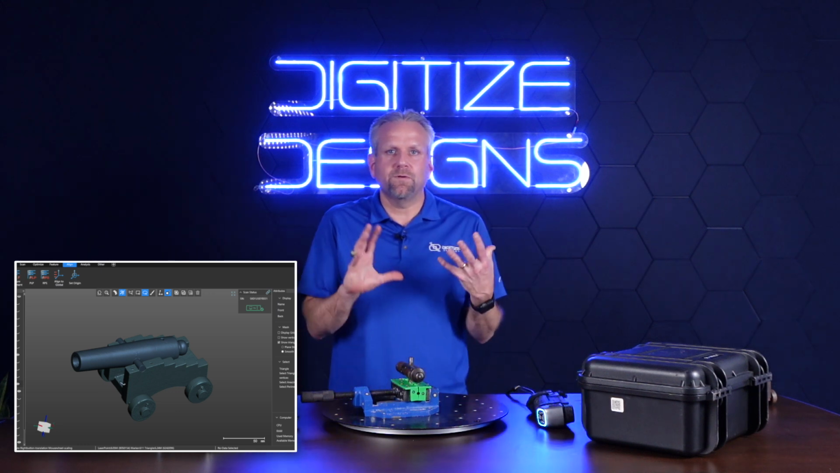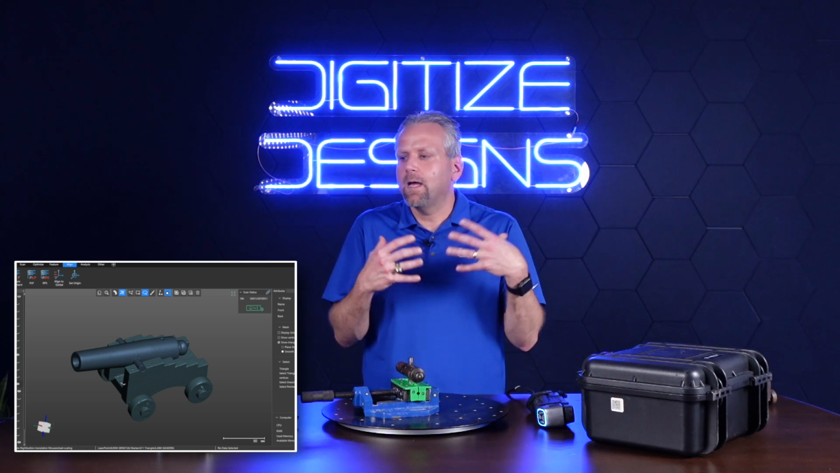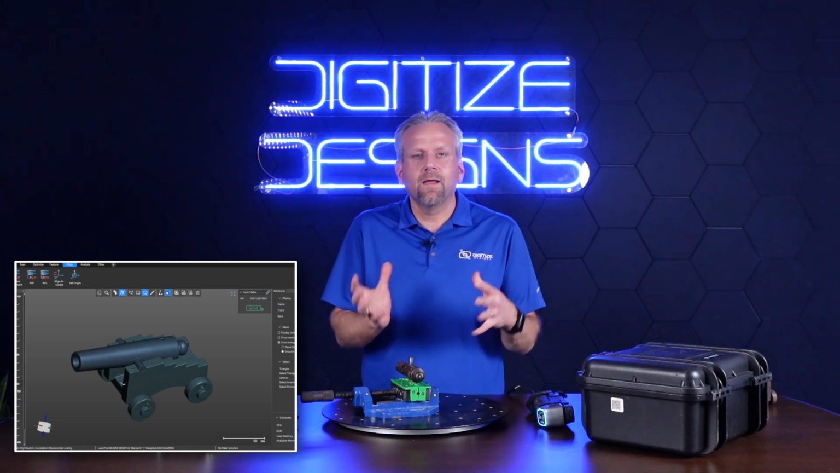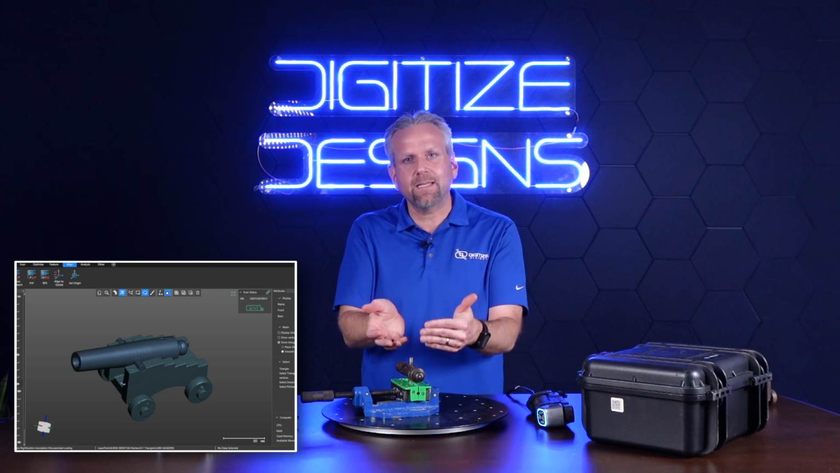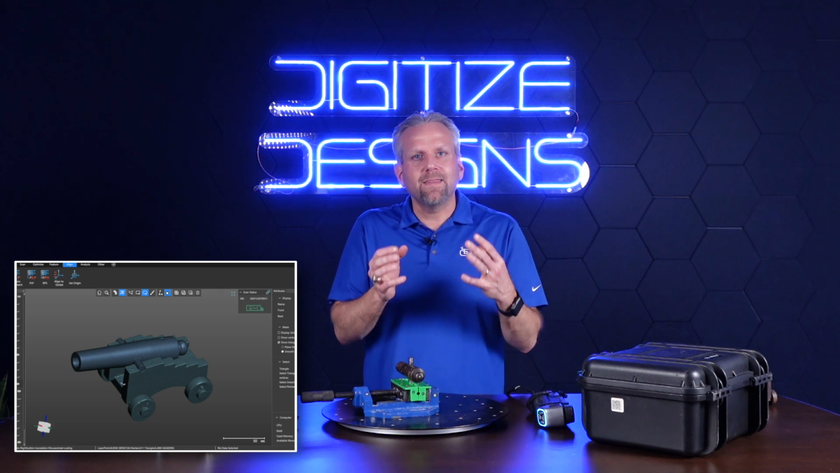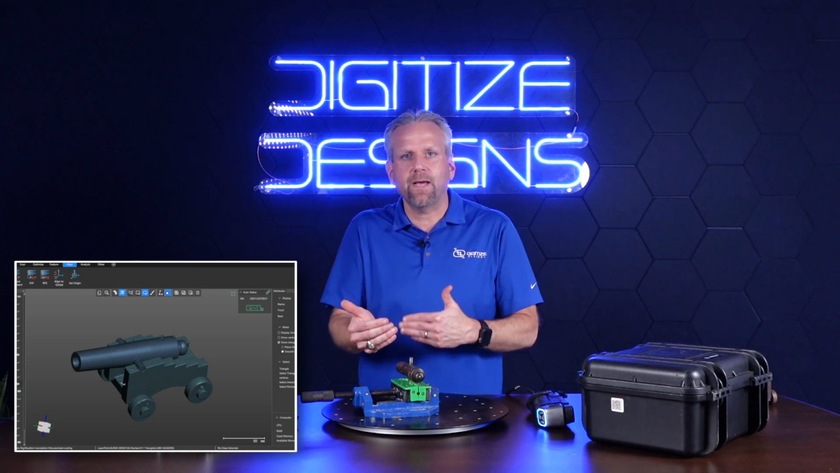So the point here is if you're doing something like an assembly, and you have several components that you're going to then be reverse engineering or doing other operations on, it's a good idea to go ahead and scan the overall assembly. Even if you scan it quickly and fairly roughly, scan the overall assembly, then take it apart, scan the individual components like this at a much higher resolution. Then use that first one you scanned of the overall assembly to align those individual parts back in space.